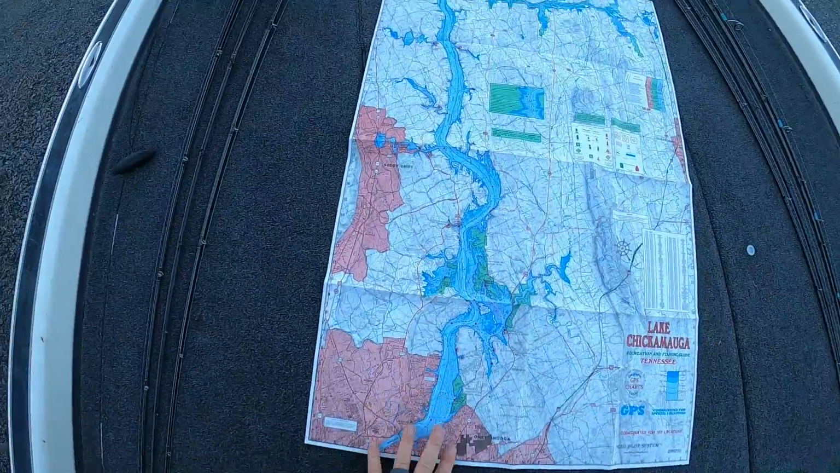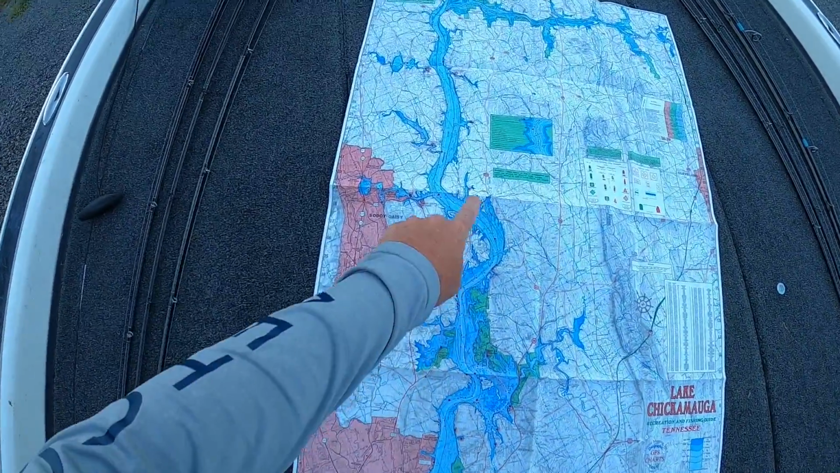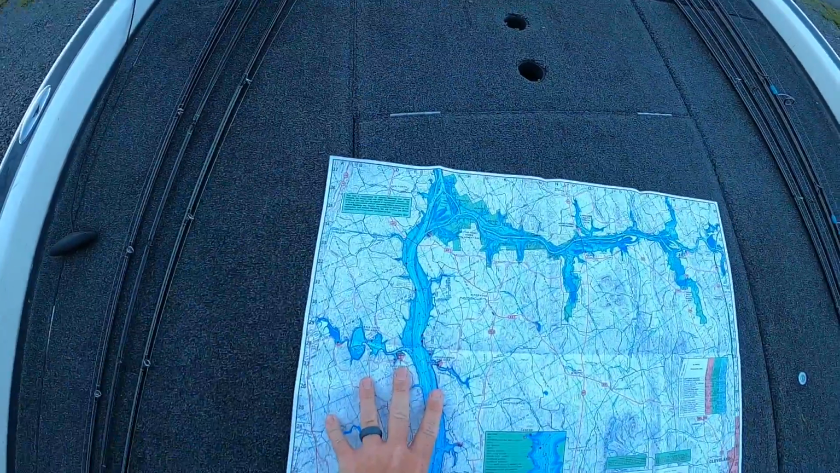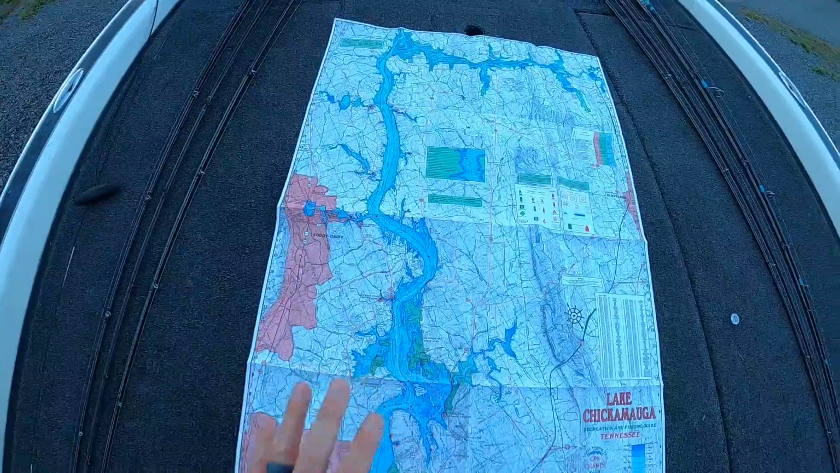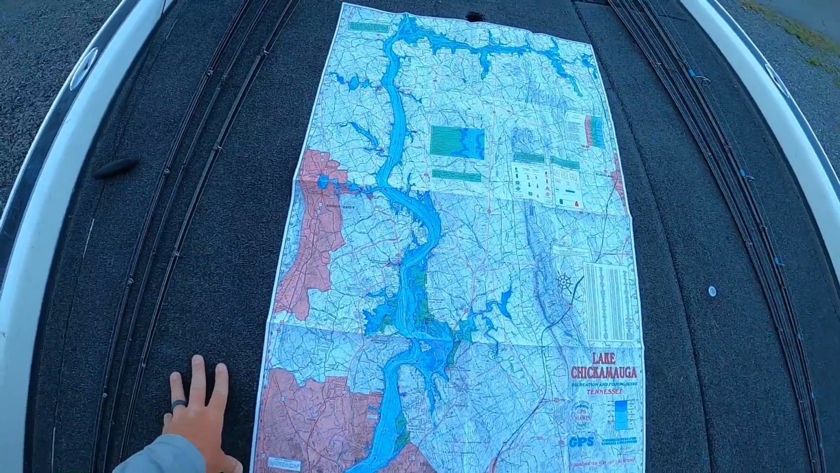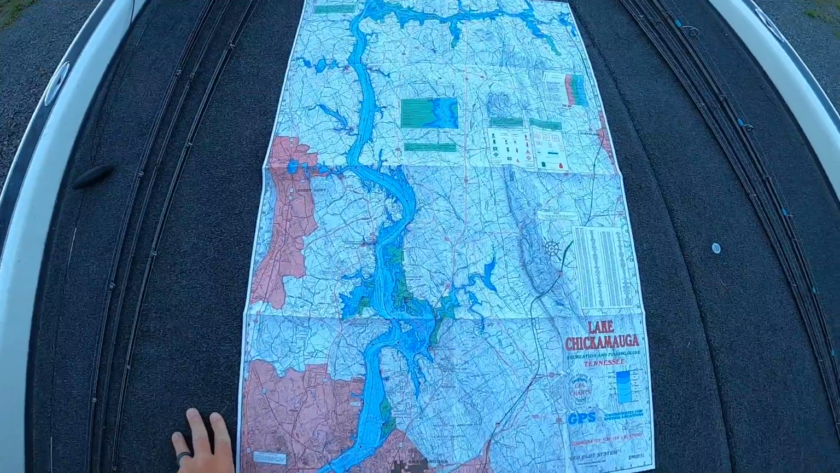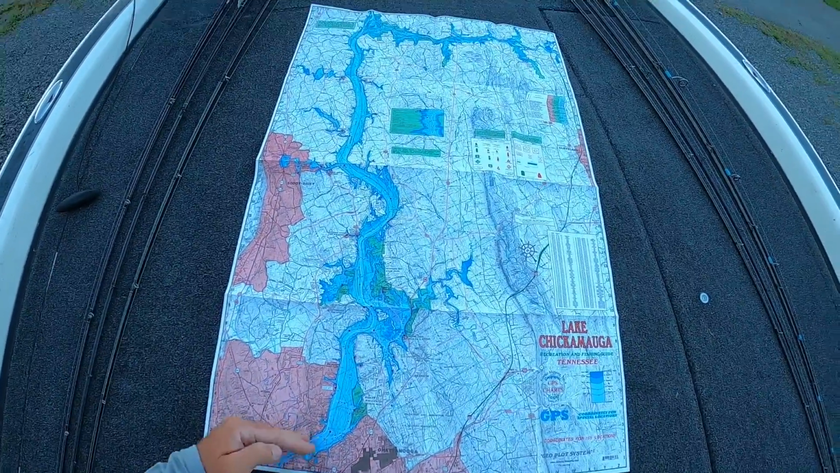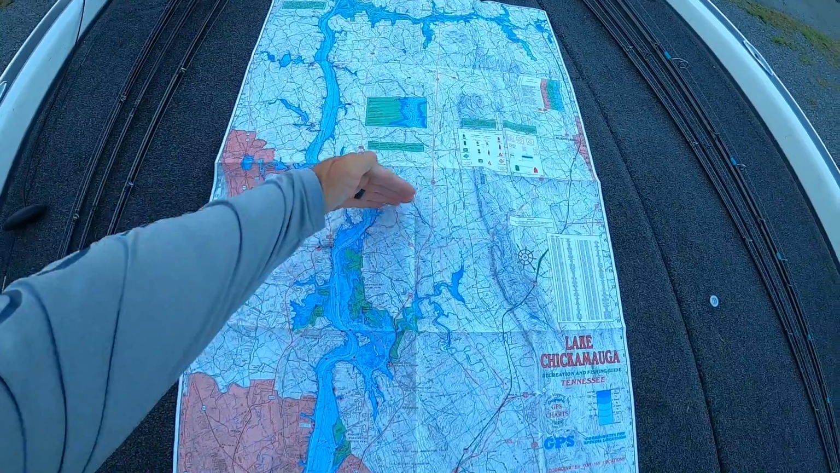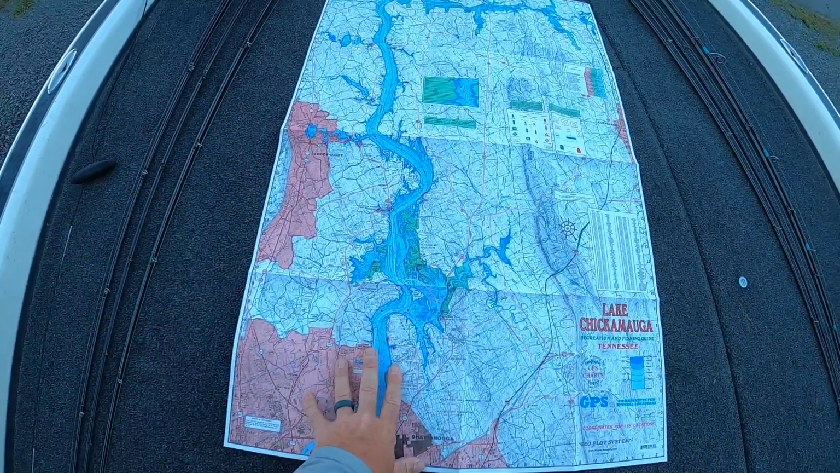So let me back up here, give you a full zoom out. Again, the dam, we come up, middle of the lake. Here's where it splits. We can't see the rest. It's on the back side of the map. So what we're going to do for an in-depth look at this lake, because long-term we need to know the entire body of water, I'm going to identify four areas here. We're going to call from about, oh, maybe here down Main Lake.